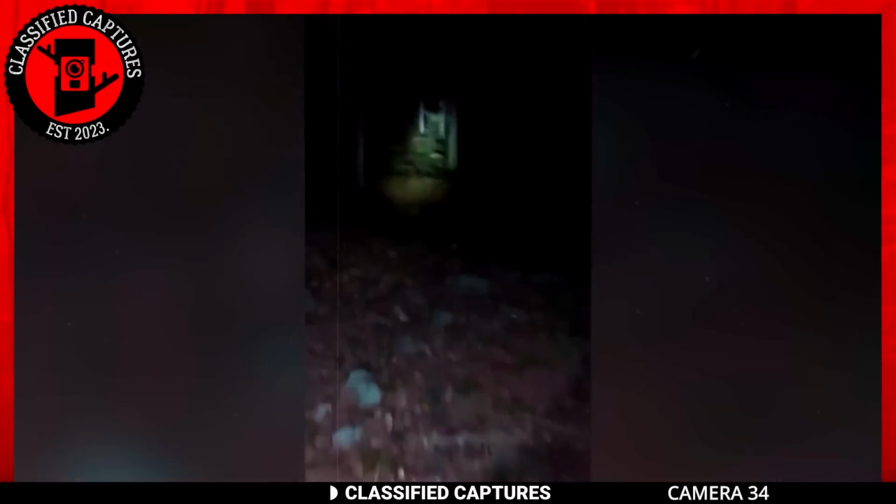And then, right behind a tree, the camera captured a sight that sent shivers down their spine. There it was, crouched on all fours, a pale-like creature that seemed almost human in appearance. Unfortunately, further details about the creature remain elusive as the brave individual's survival instincts kicked in and they fled from the scene without a moment's hesitation.